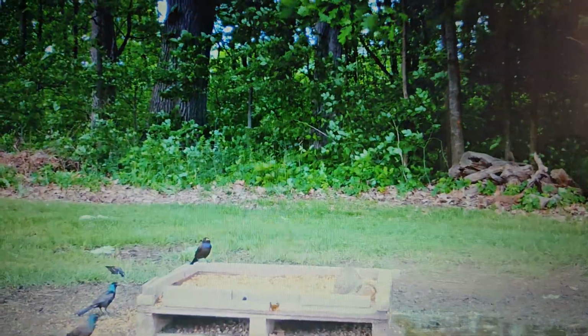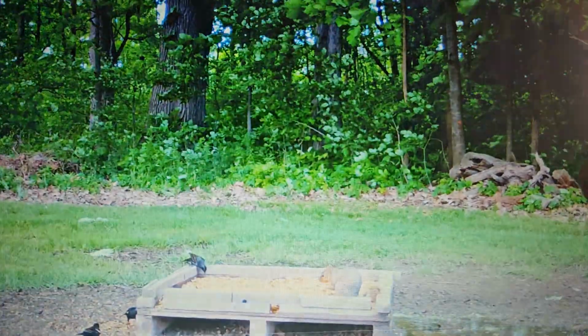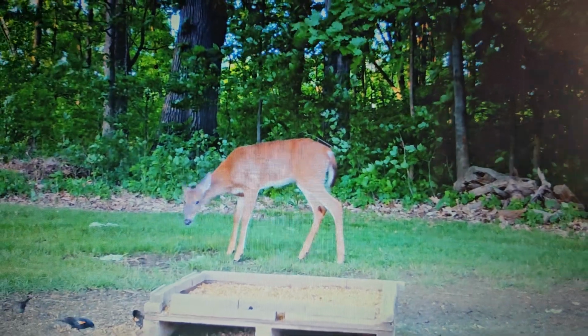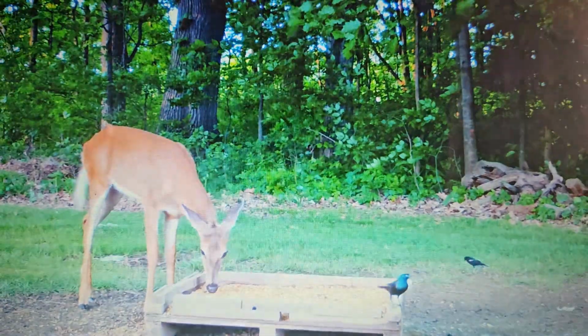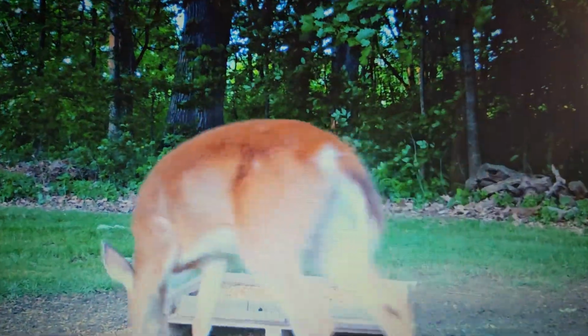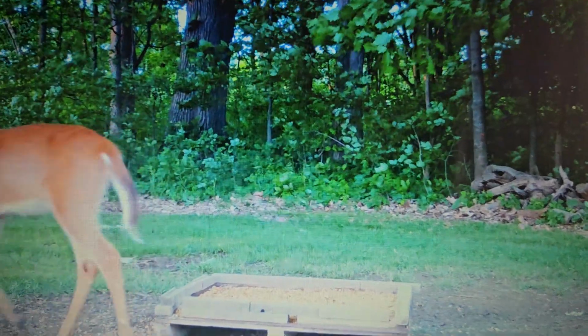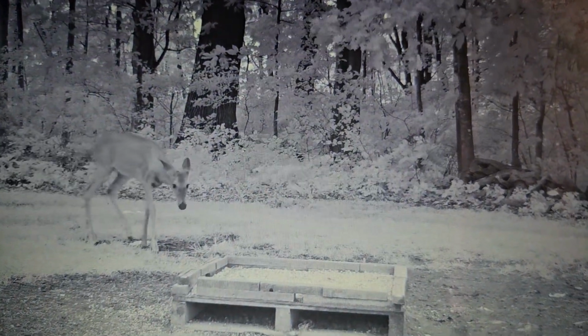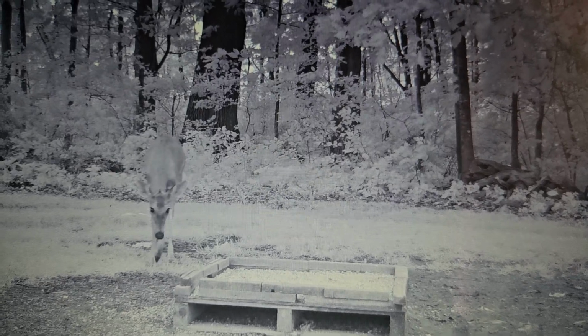You still got to get to the right time of day. Got to get through these birds and crows. But you see the deer, they steady come. And they're pretty much all bucks. Got like 10 bucks coming. This is a young one.